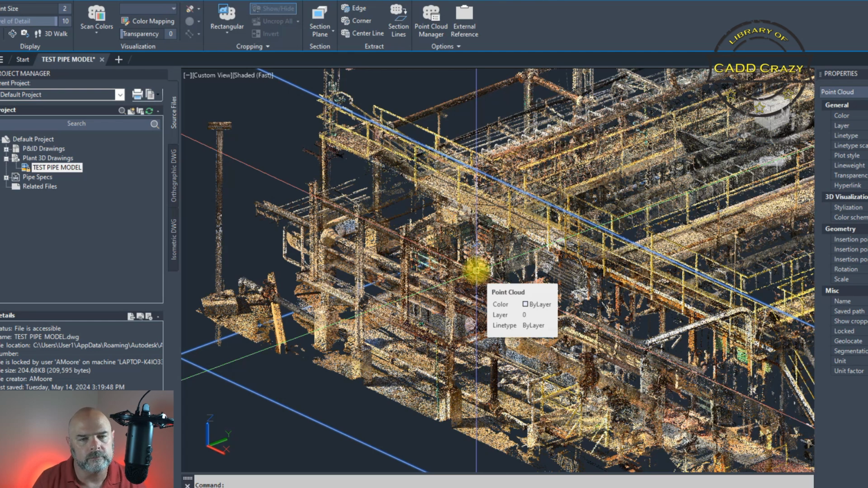Hope that helps you understand how to use the sectioning tool inside of ReCap to create your own sections of a scan and just export those out as an RCS file or an E57 or even a point cloud.